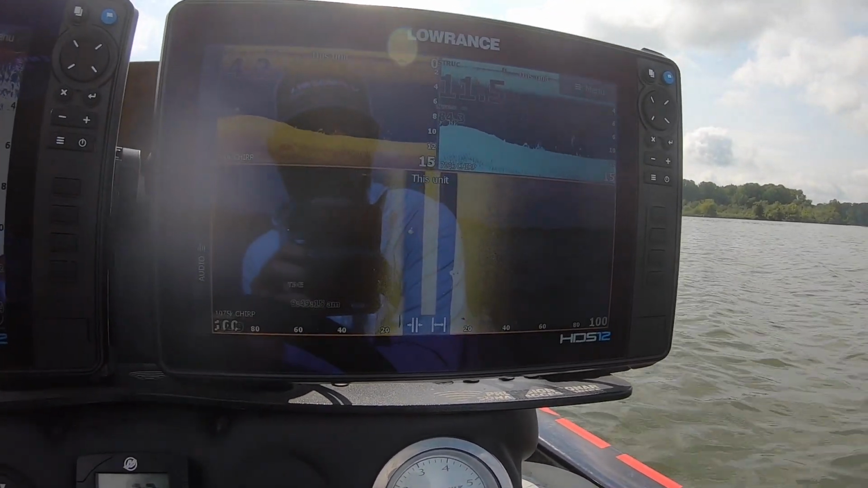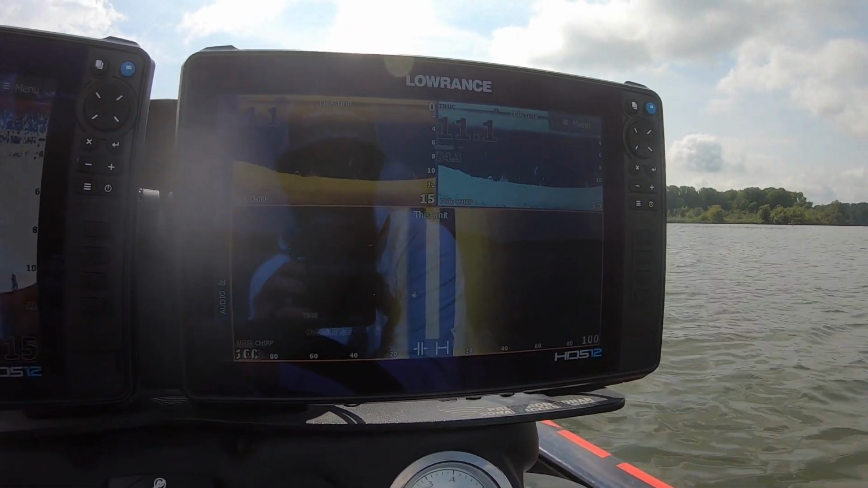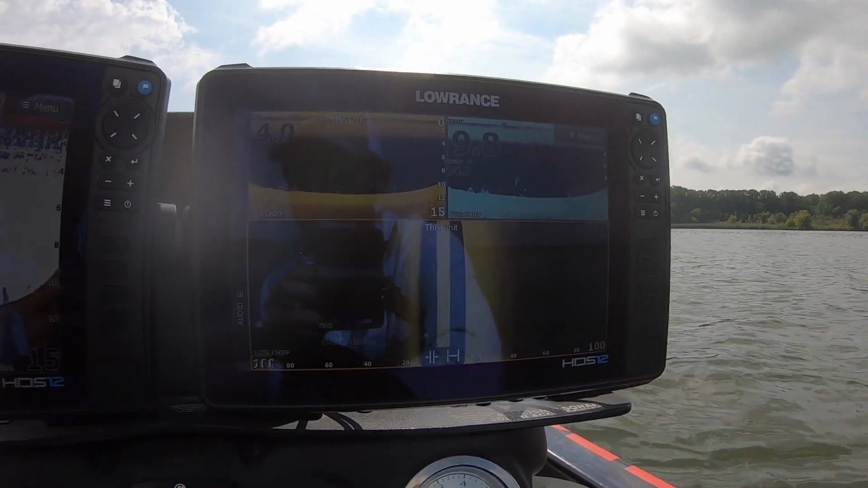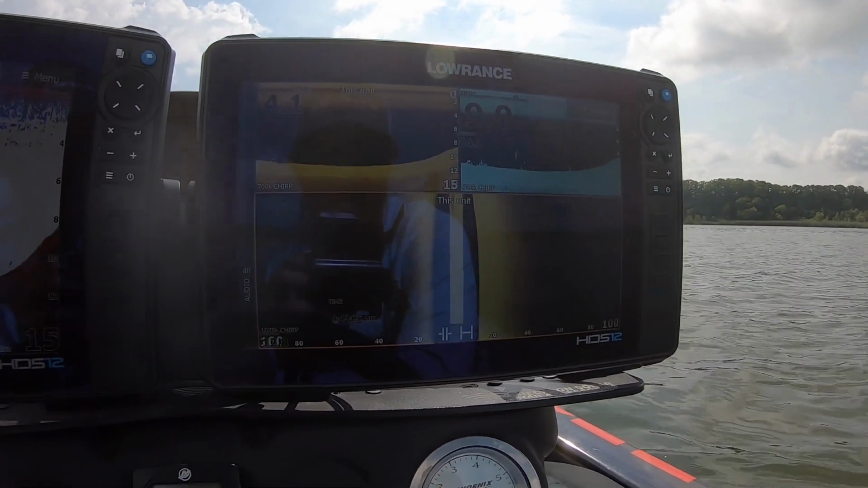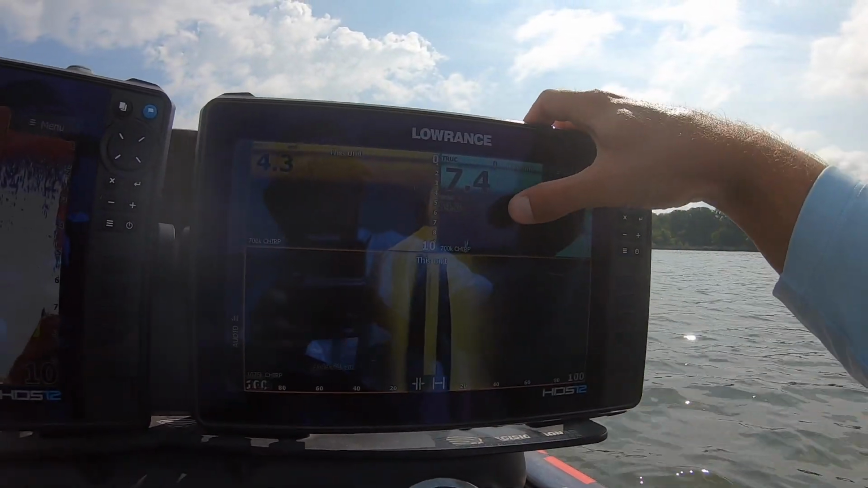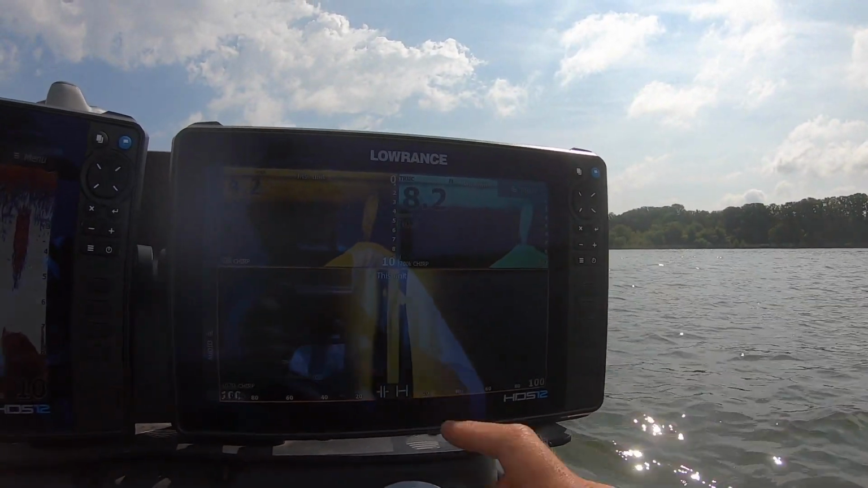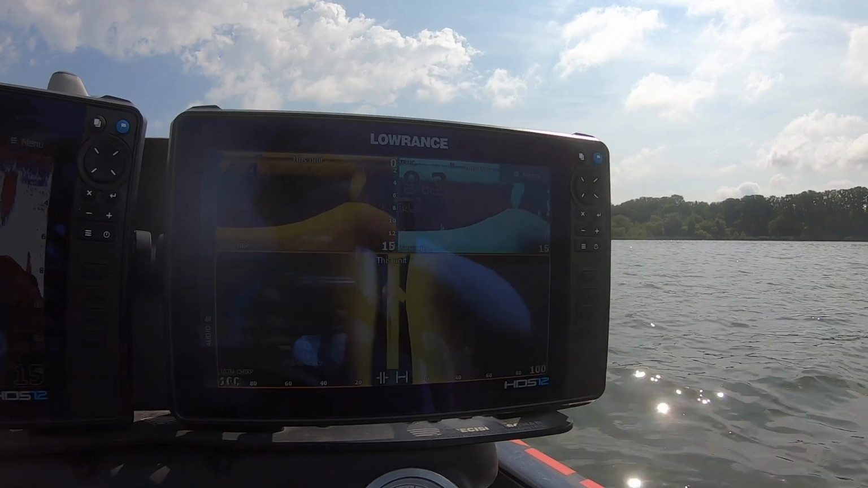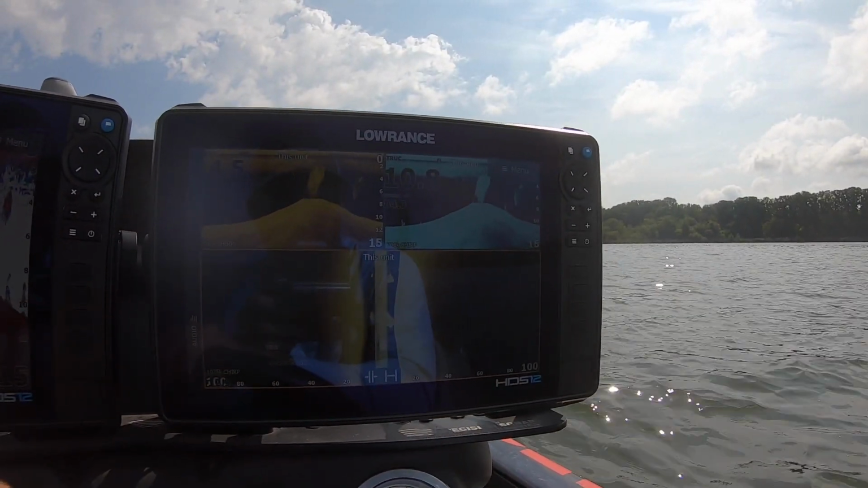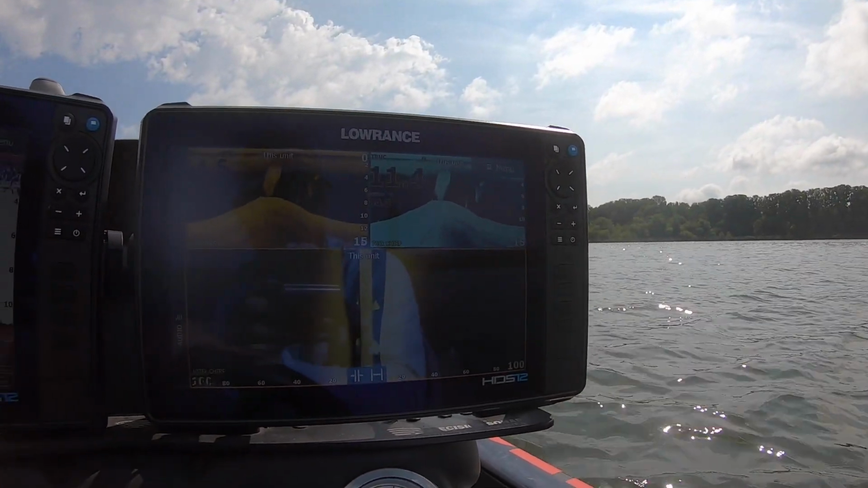You can run 455 chirp or 1075 chirp on the frequency. If I get in real shallow water, like 10 foot and less, and I was scanning, I'd run the 455, no doubt. But out here, 10 plus, the 1075 is pretty good. And then on my down scan, I like 2 different palettes. I've talked about that before on my channel. I like 2 different palettes for down scan, just because some stuff will show up better on the amber, some stuff will show up better on the blue palette. And I'm running that on 700 kilohertz chirp.